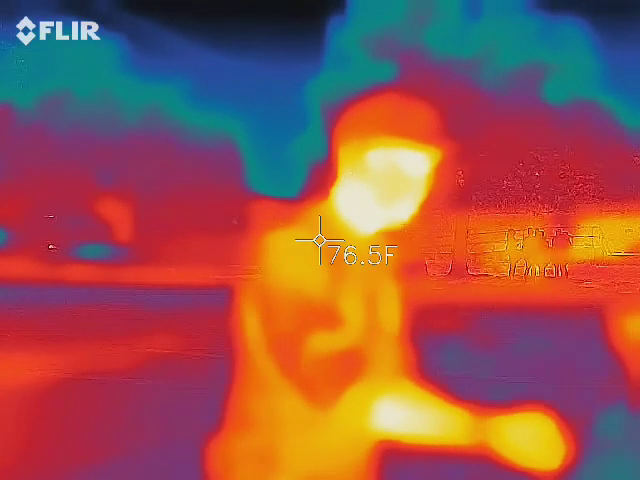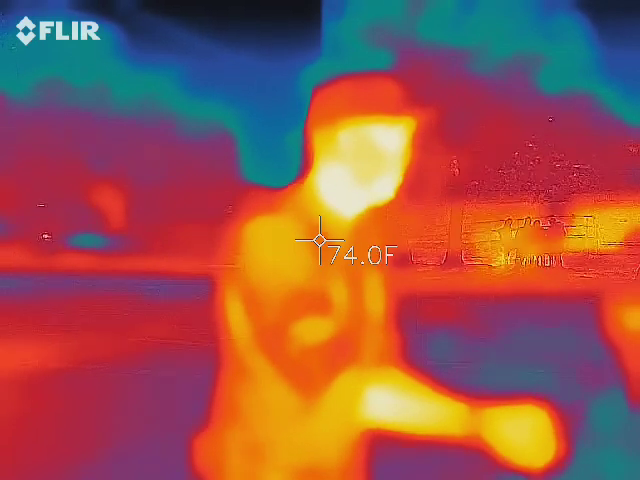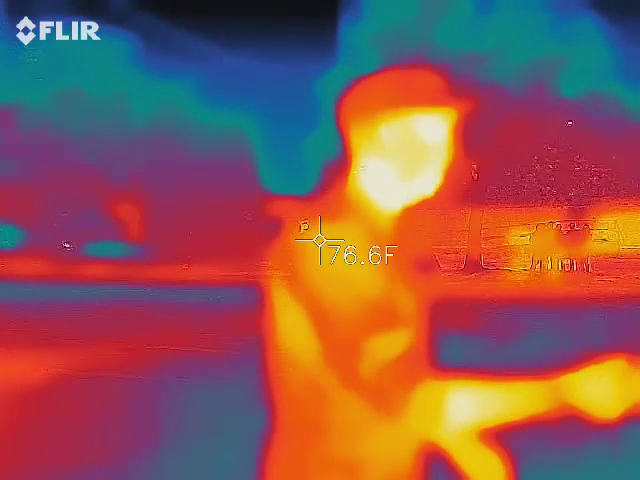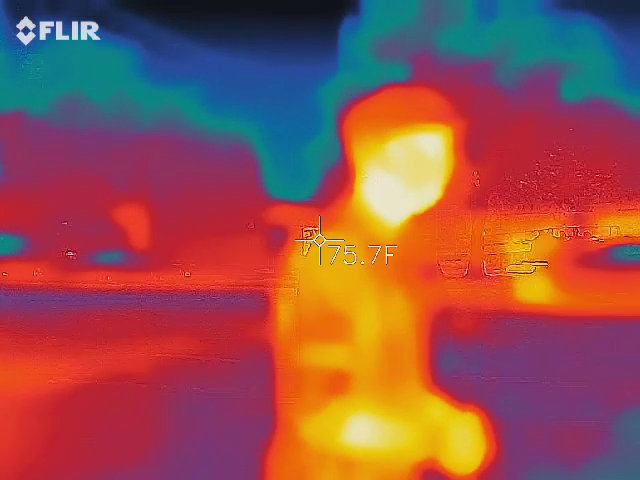There's only one button. It's a turnstile wheel. So you control the volume on this one, which is really nice as well. So it's recording already. The only button you need to worry about is that turnstile. Is that fair?